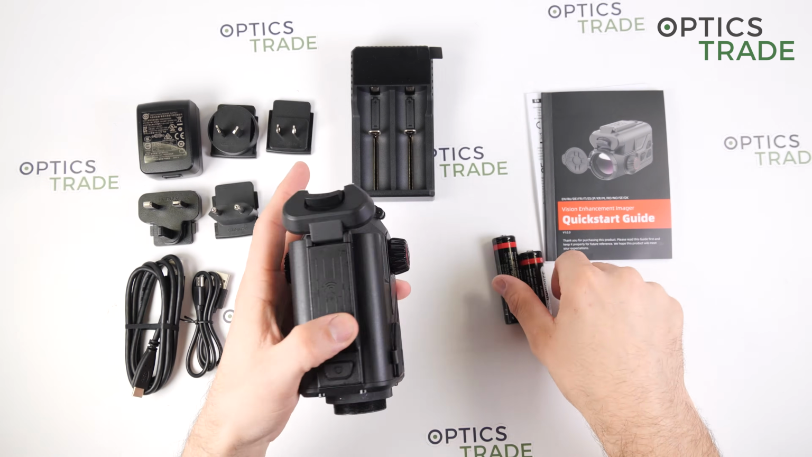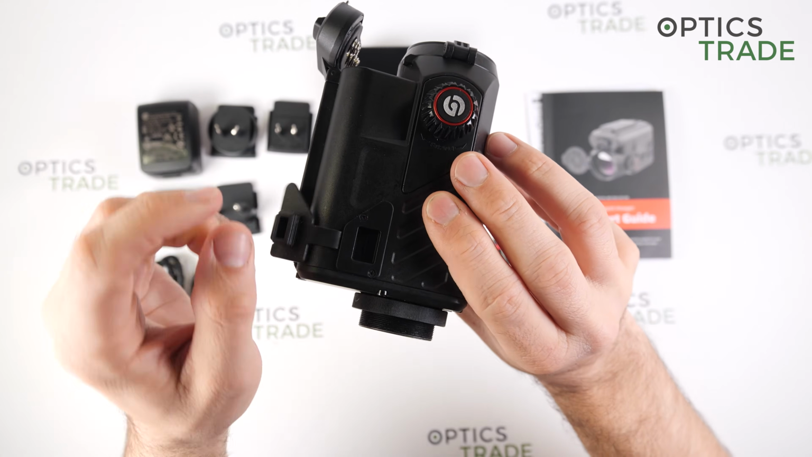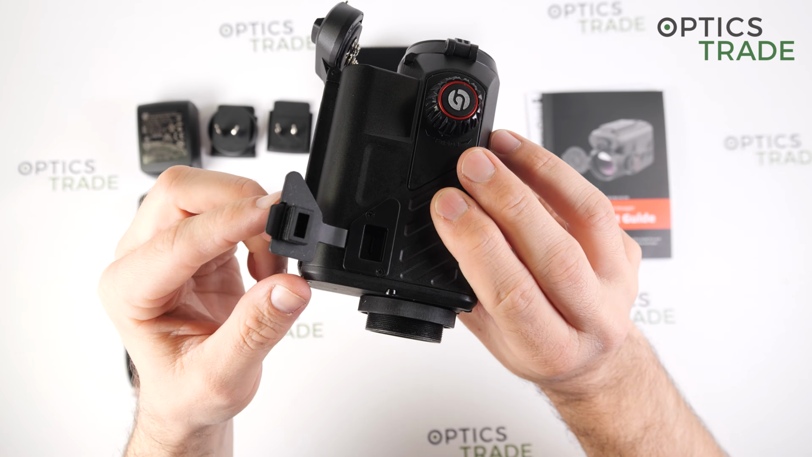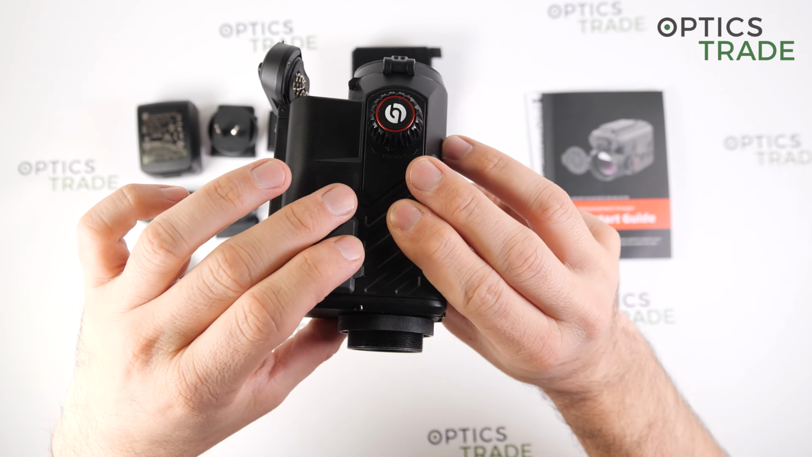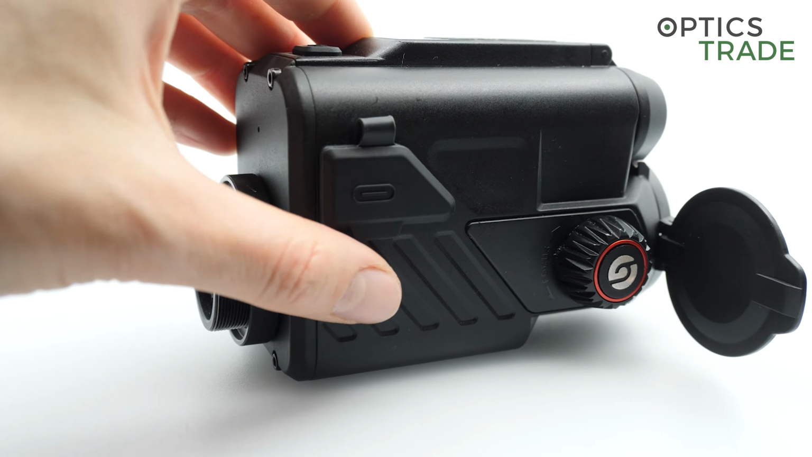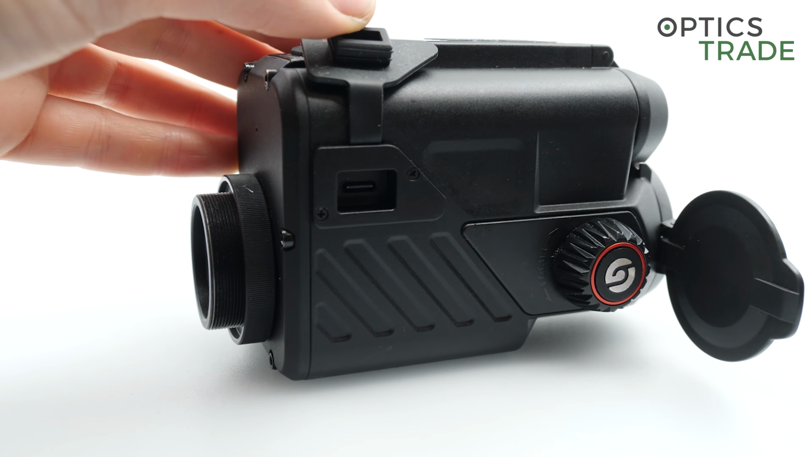On the device itself, there is also a Type C port where you can connect an additional power bank, or to connect the device to the computer or something else.